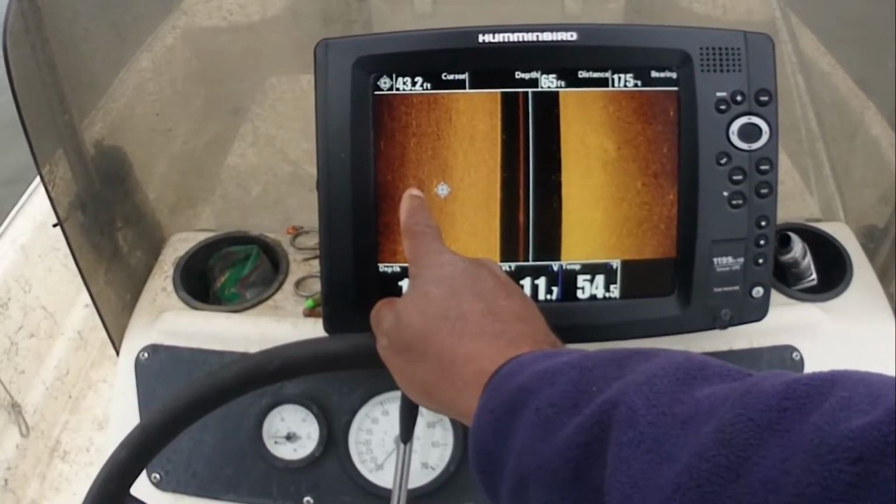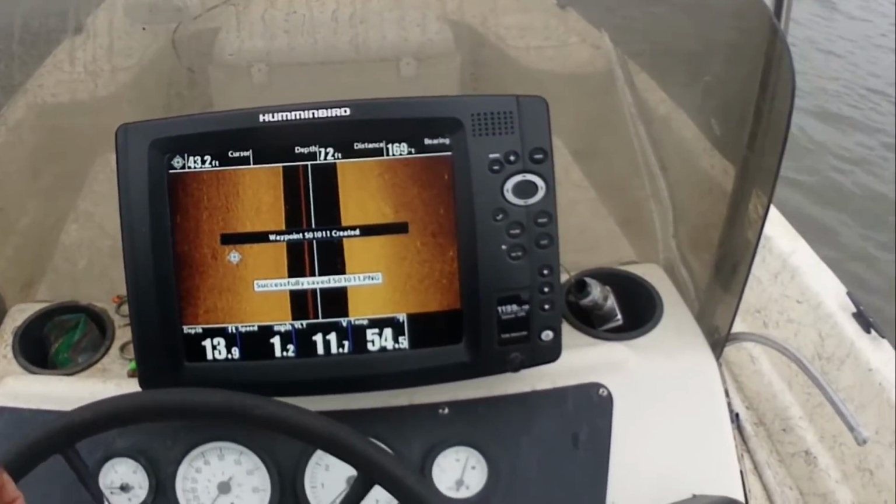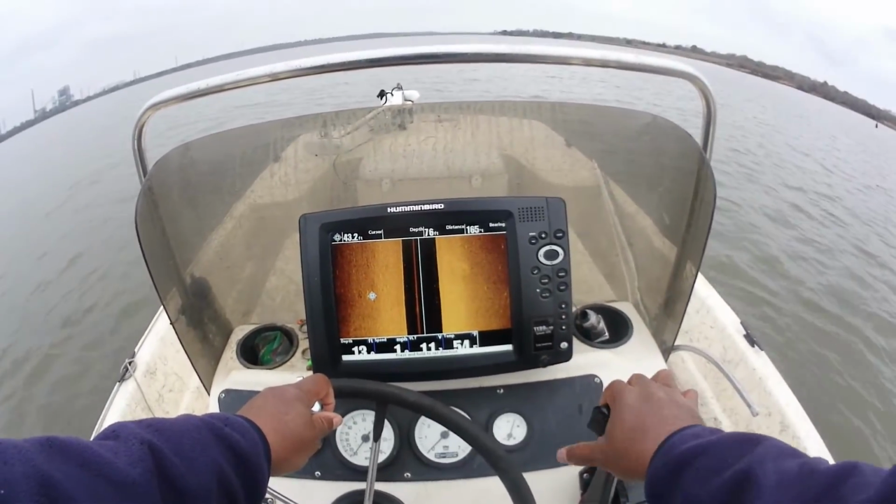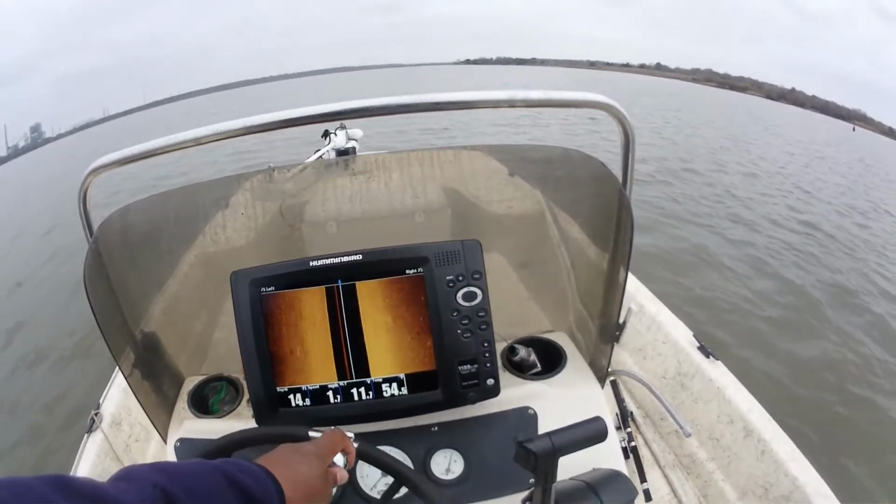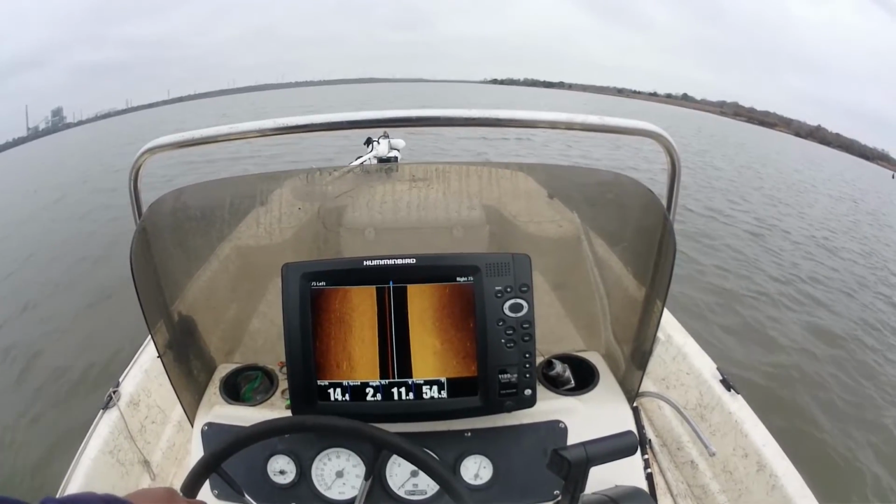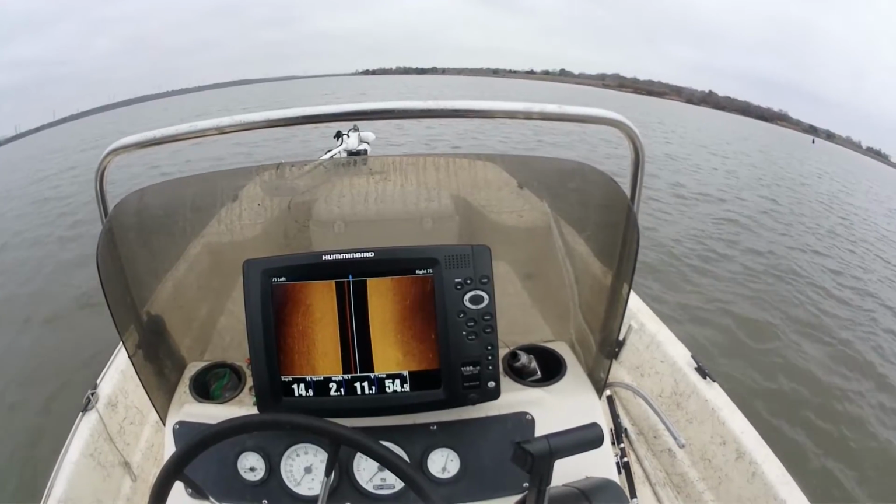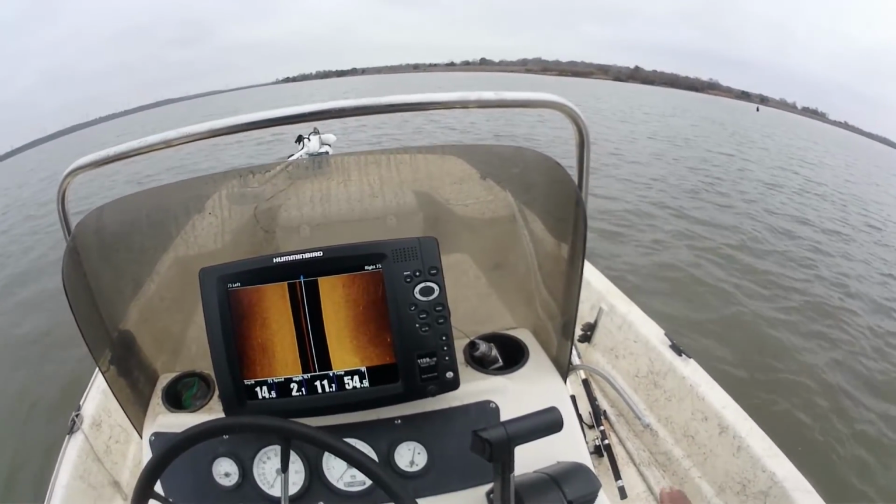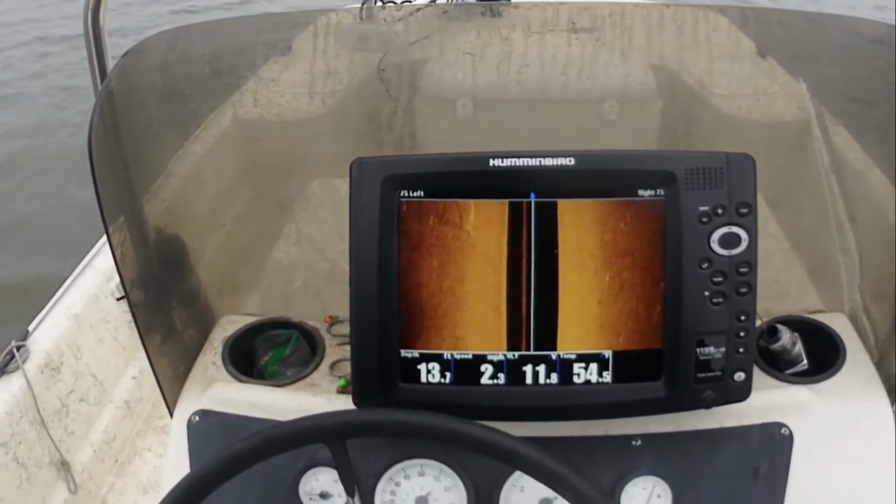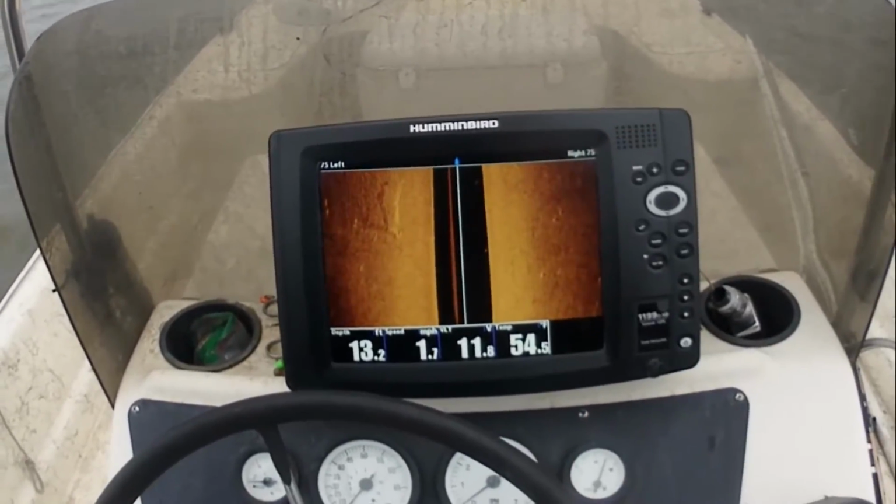Now I can see a shadow throwing right there. I'm not real sure if that's structure or if that's just a school of fish. And it's like I've been saying, I got the core birds. These are the old Humminbird side imaging units, $11.99. They don't have that target separation like the Helix line or any of the Solix, Onyx. All of those units there are a lot better than what I got right here. These are some of the older Humminbird units. They get the job done.